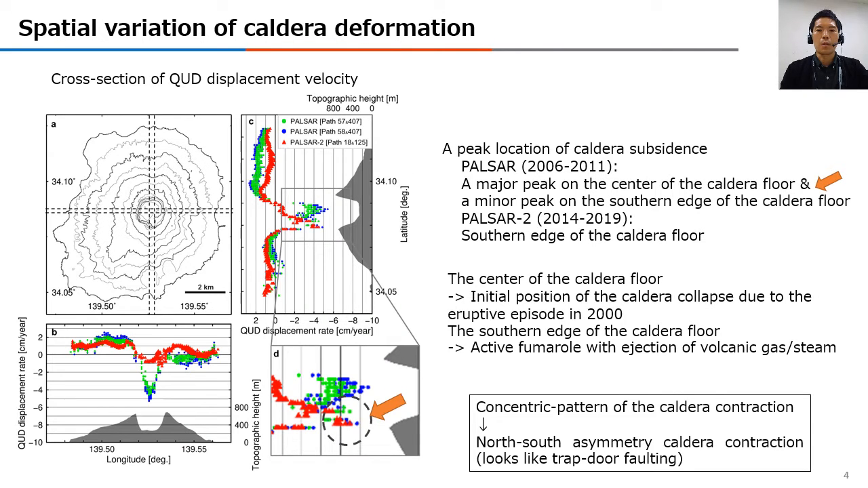This slide shows the north-south and east-west cross-sections of the quasi-vertical displacement component crossing over the center of the caldera floor. We can find the PALSAR quasi-vertical component reveals both a major peak of subsidence on the center of the caldera floor and a minor peak of subsidence on the southern edge of the caldera floor.